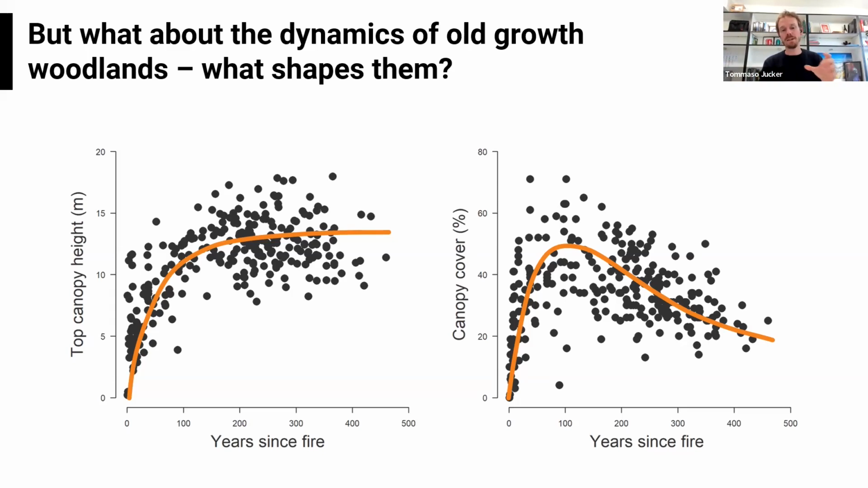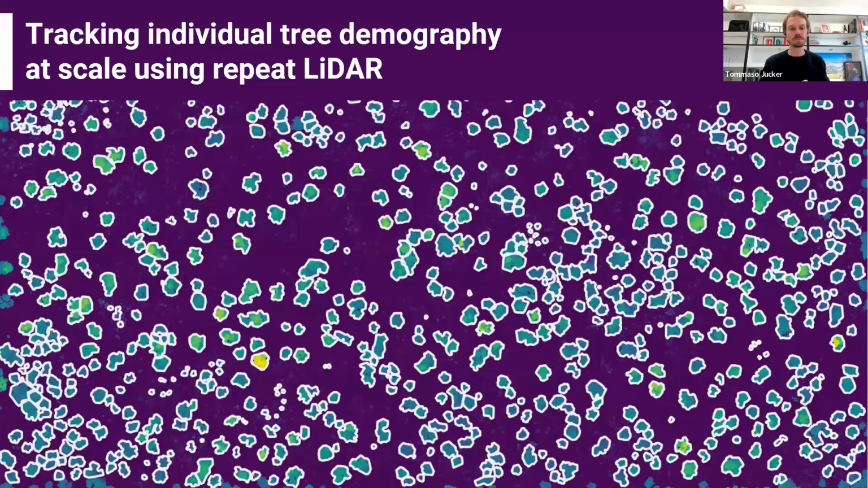And so we took advantage of one location in particular within this wider landscape where we happen to have repeat acquisition LiDAR data, spanning about 10 years.